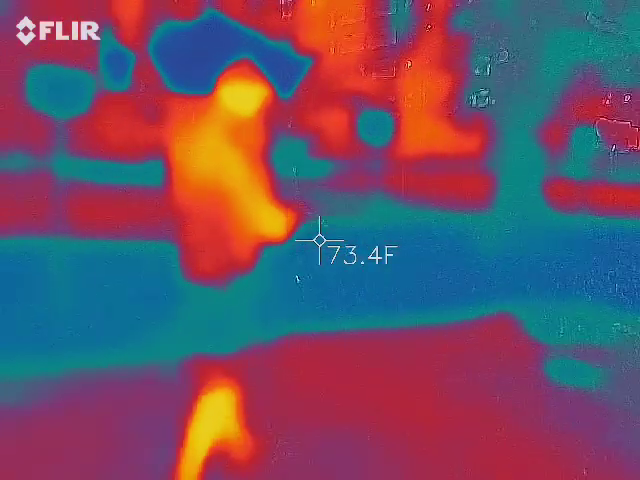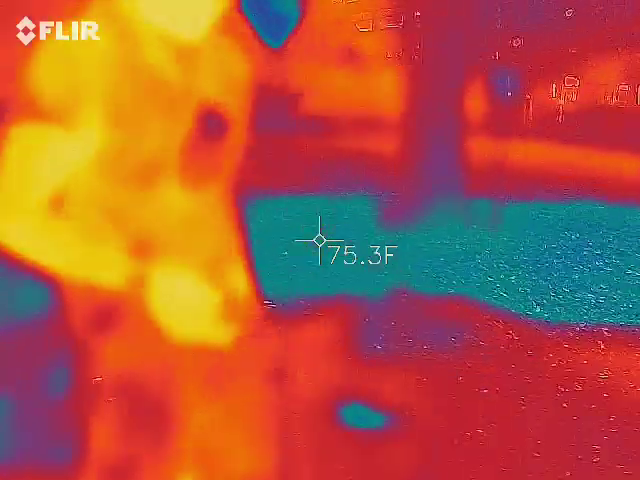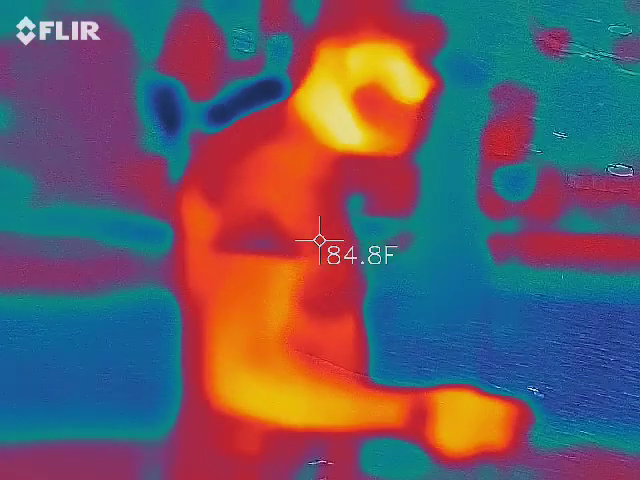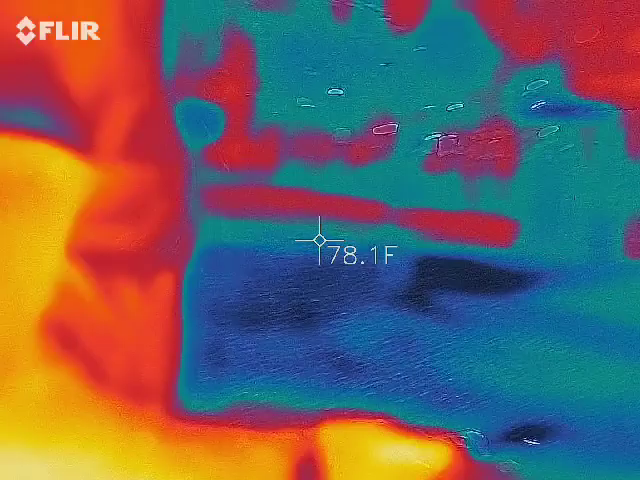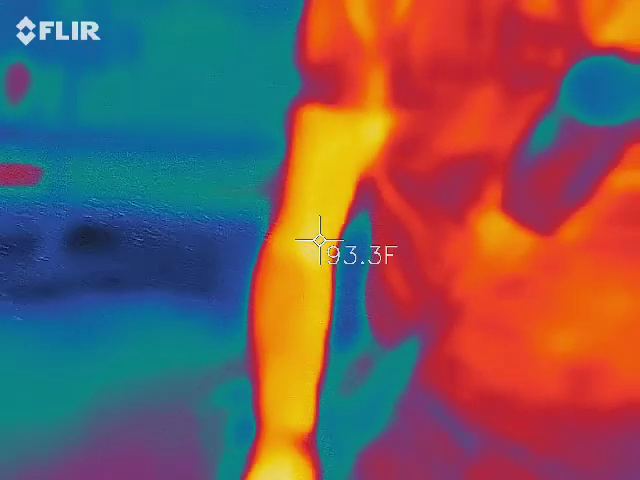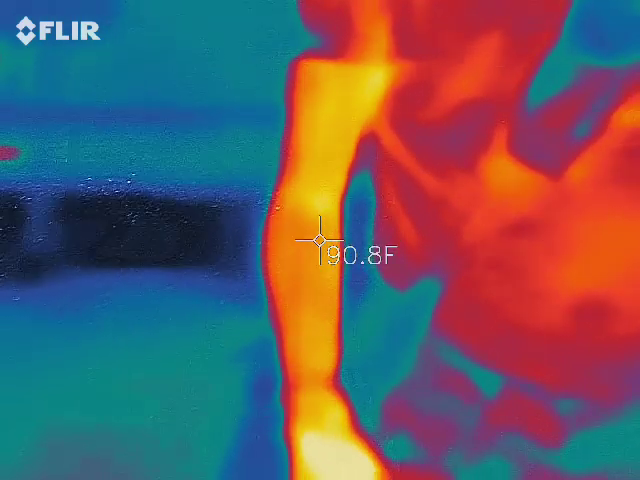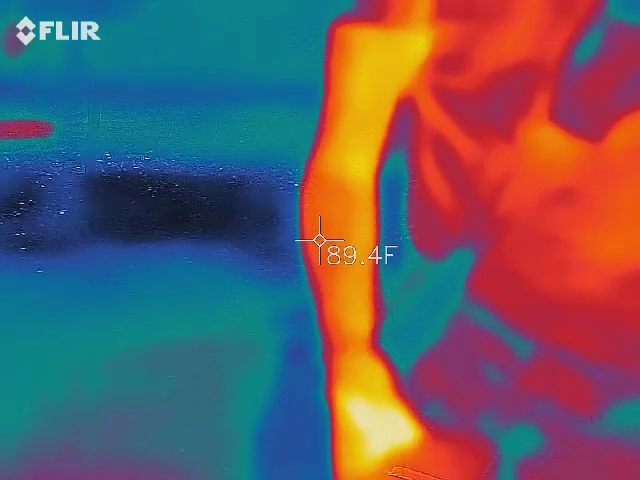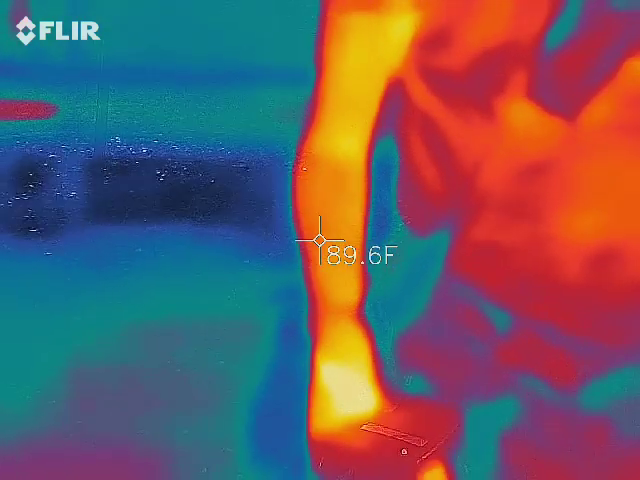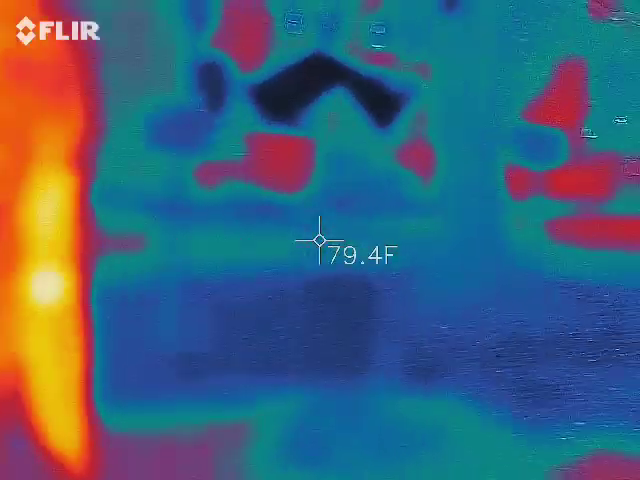Question, Tom? This is usually a dead spot for EMF, so it usually doesn't do much here.